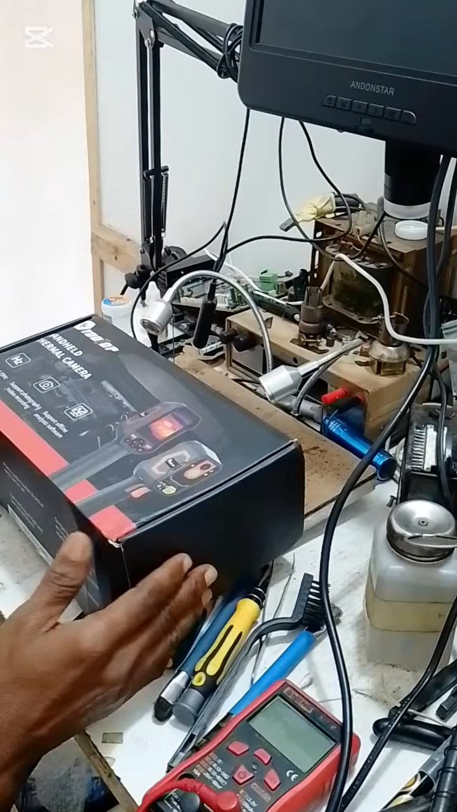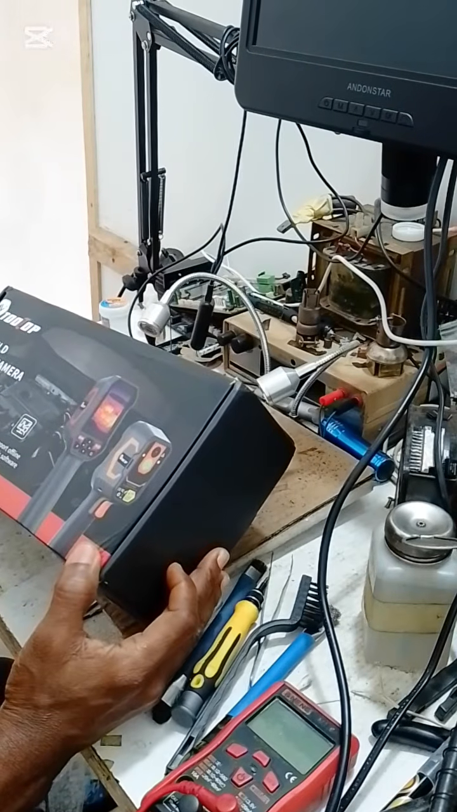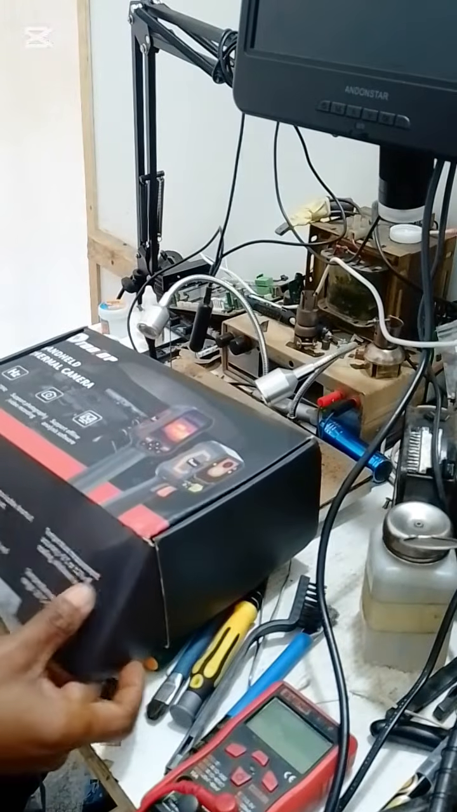I'm going to be reviewing this infrared camera today. This is a ToolTop infrared camera. So let's see what we have in the box.